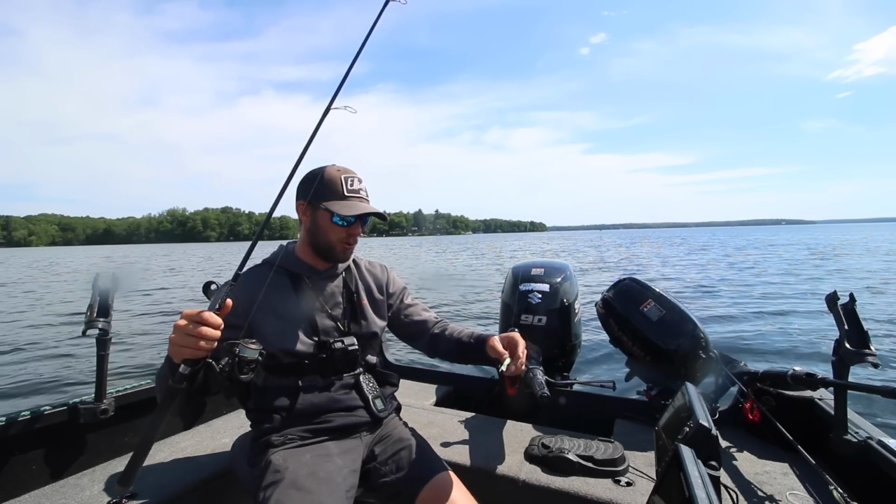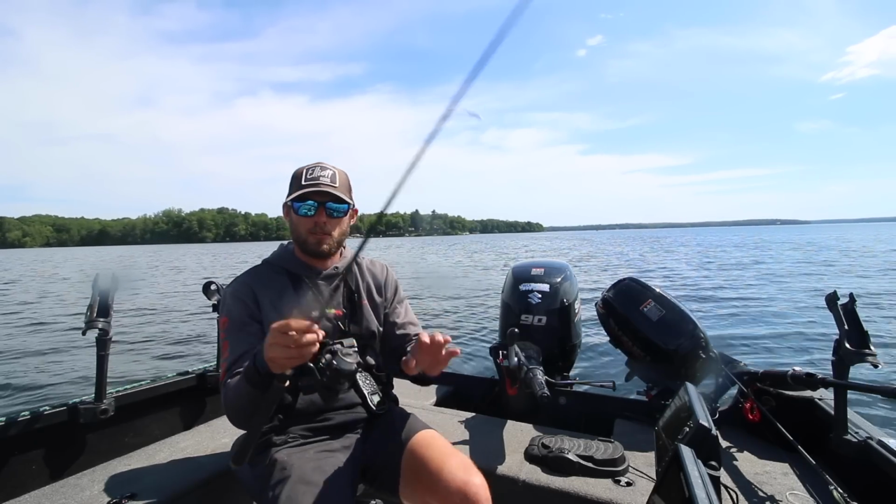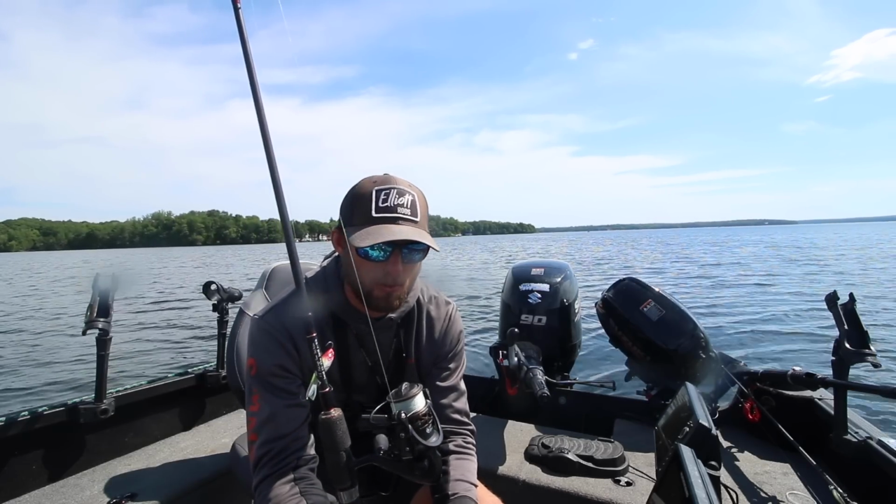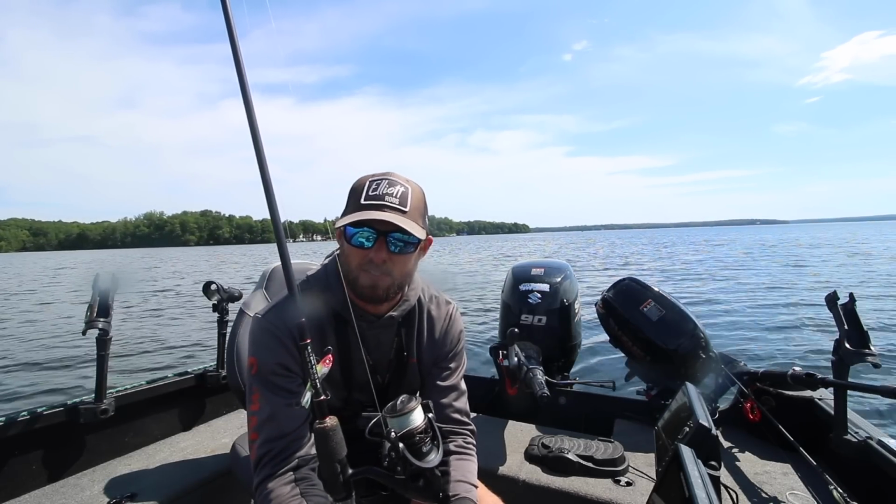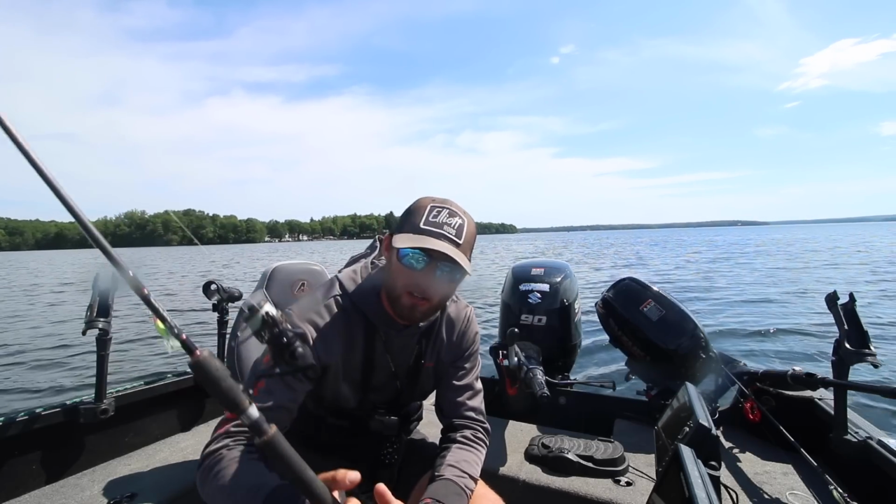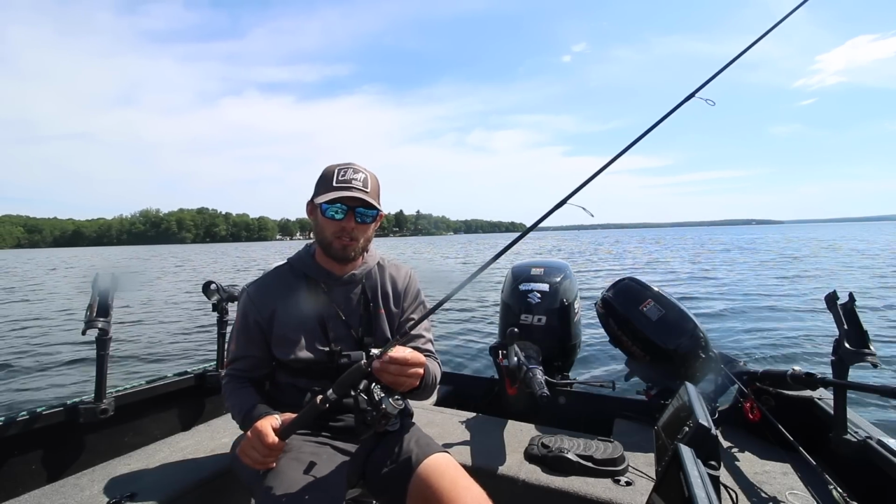A lot of times you're gonna pull hooks out of the fish. Now, another thing I do is I like running braid on these. Some guys will run mono. I kind of go back and forth, but I think for the most part, I like braid. And if you're fishing straight mono, you can get away with a little bit stiffer rod because mono has so much stretch in the line that you can hit a fish hard, and a lot of times those hooks are gonna stick a lot better.